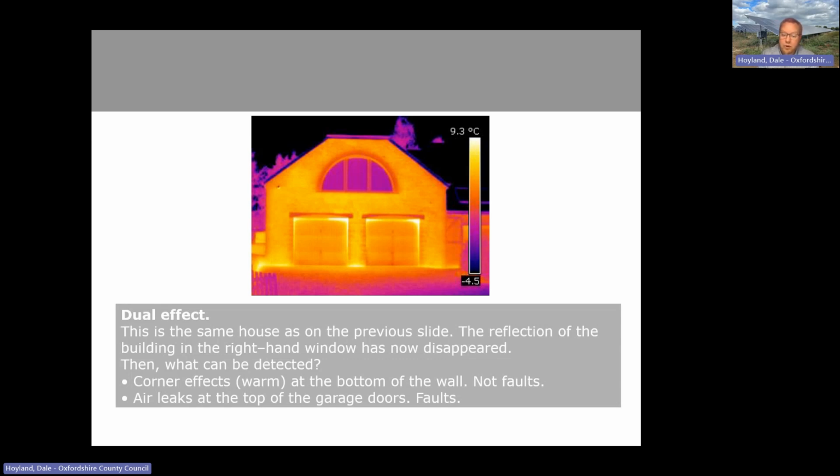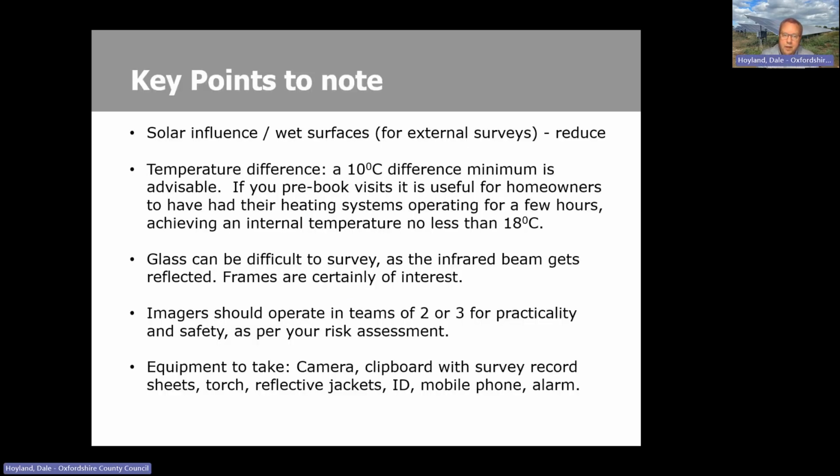warmer brickwork, essentially. So I must finish now, but a few quick things to note generally when getting the optimal time for thermal imaging. Solar gain will make a big difference, particularly from external surveying.